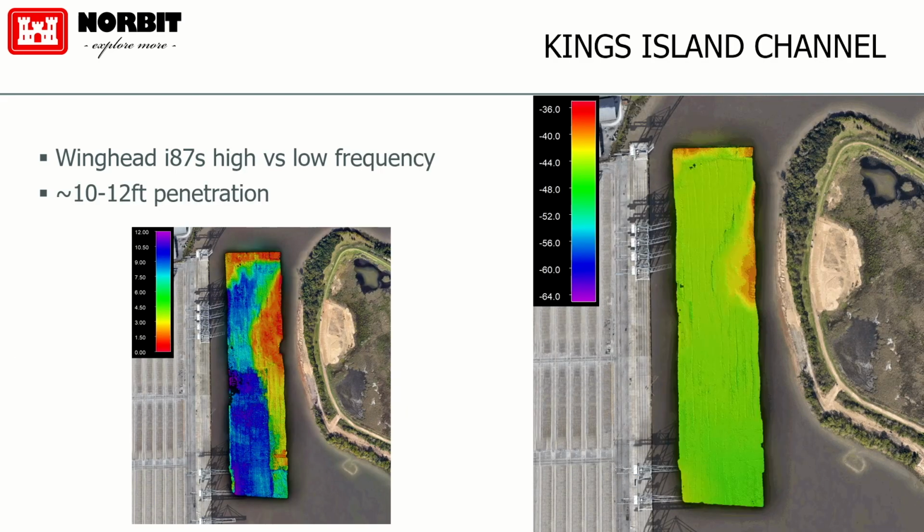Going up to the King Island Channel area, this is the area that's just ahead of this large turning basin, the King Island turning basin.